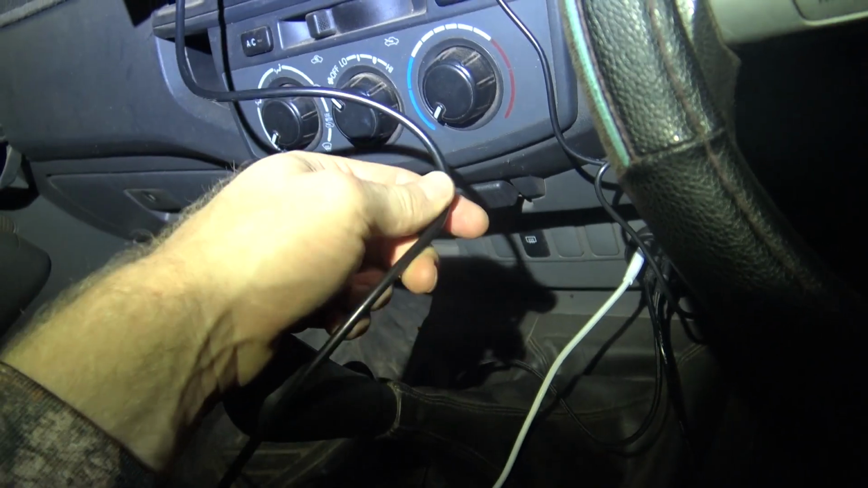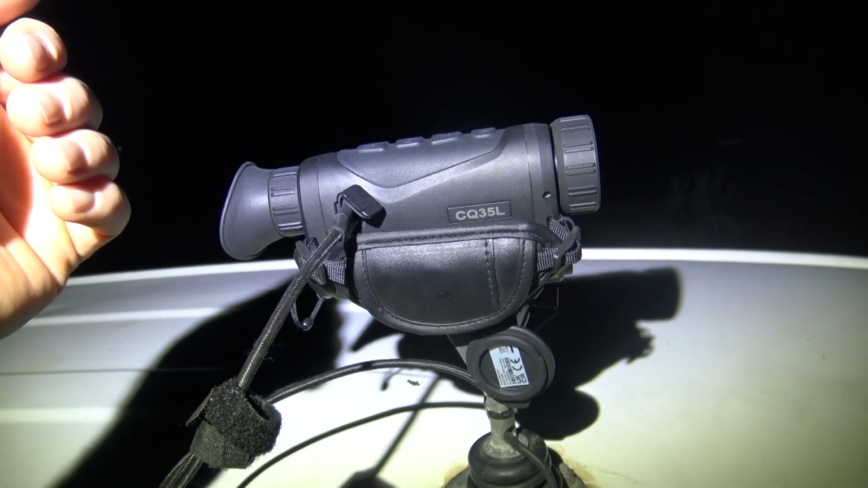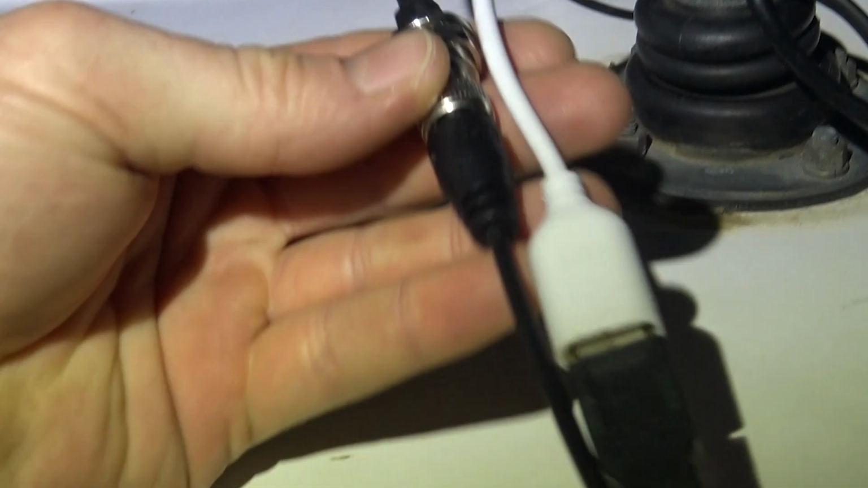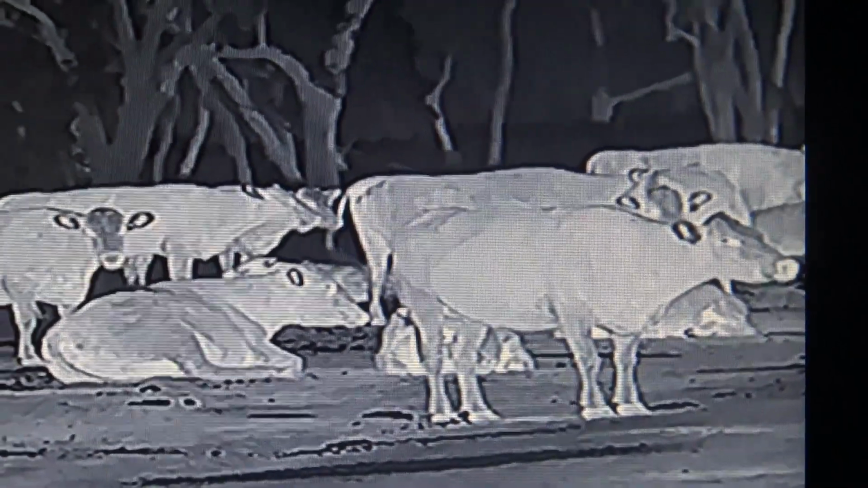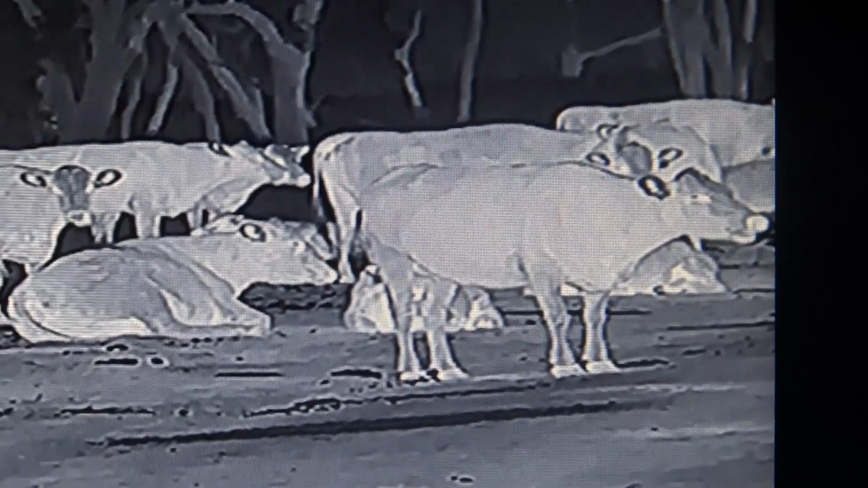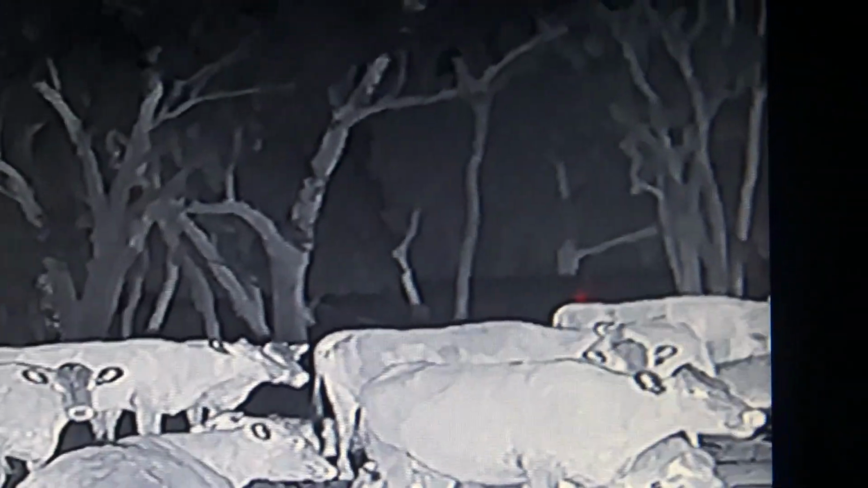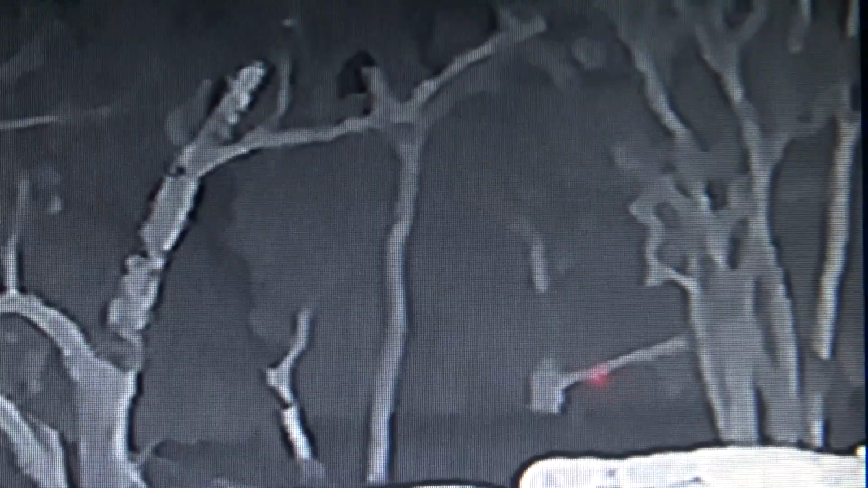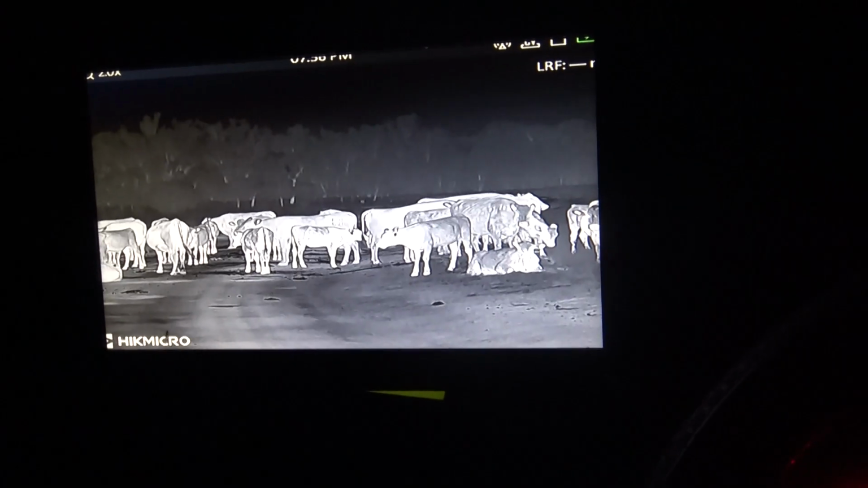If they are not installed correctly, they can also wear away the ports in your thermal, which then will require repair from your manufacturer. We have had this happen from time to time on some units. This seems to be very rare, but it does happen. You also can't control the thermal from the monitor, so recording and zooming is not possible.